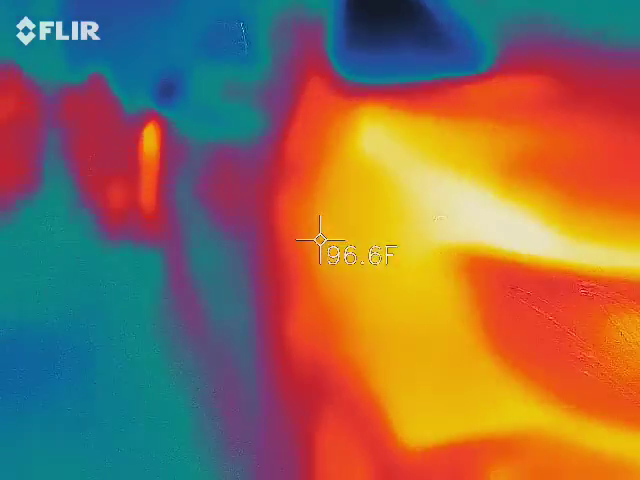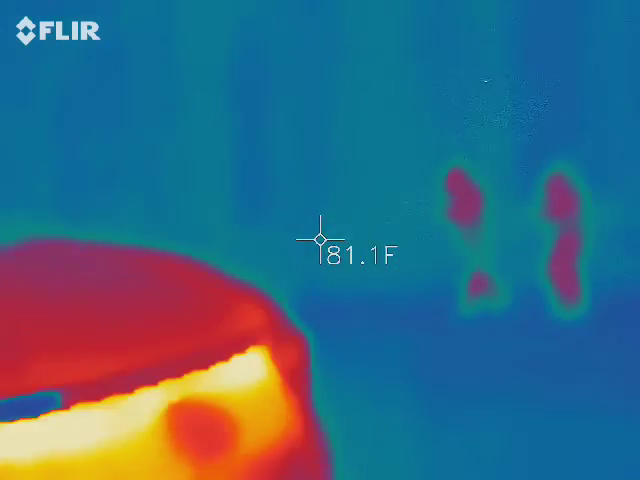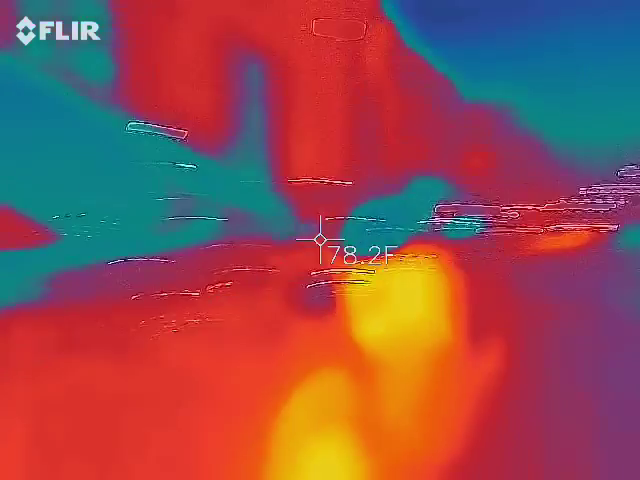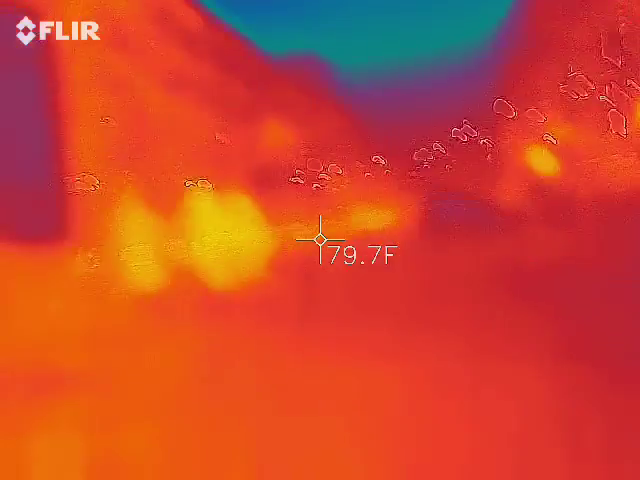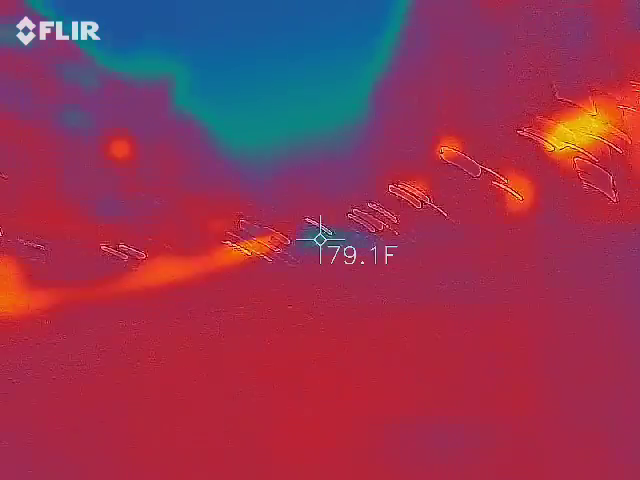You catching anything? Yeah, we're catching ghosts. So which windows were you talking about checking out? Right above this rounded corner, and the next two around it, second story. Okay.